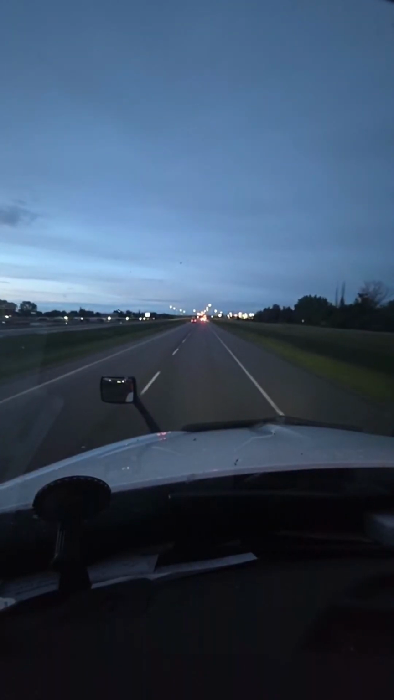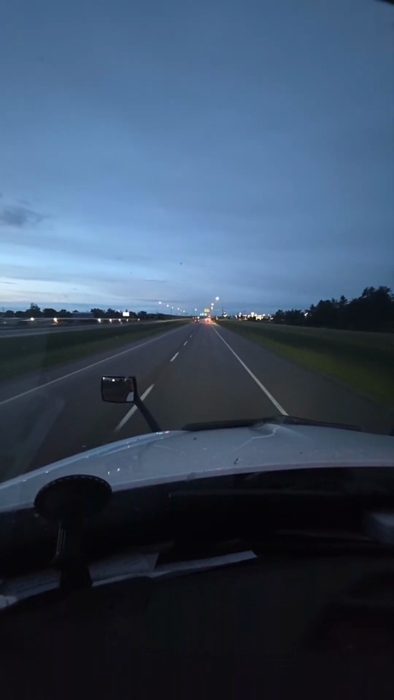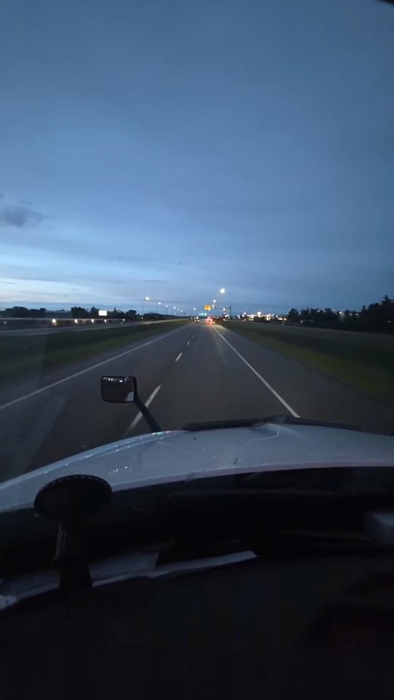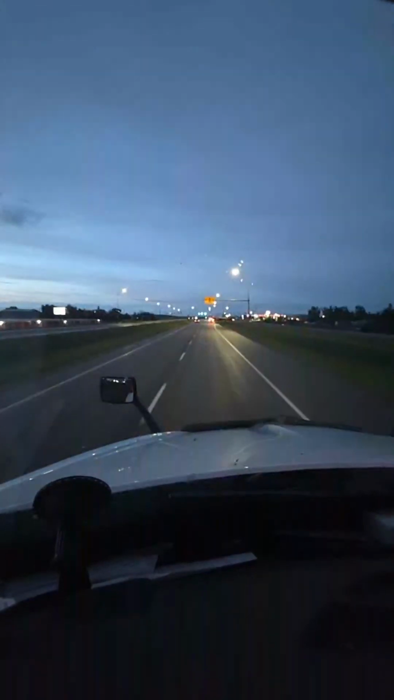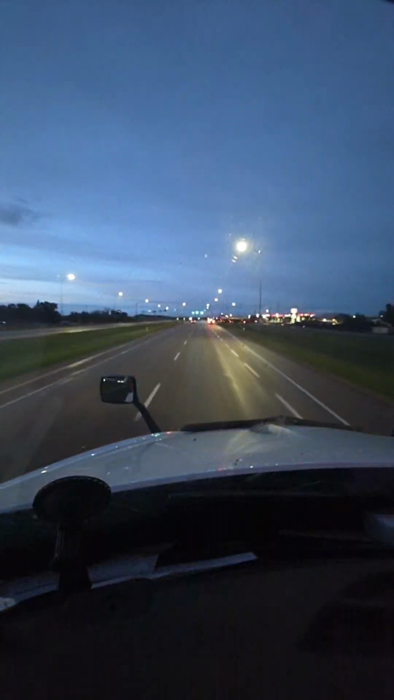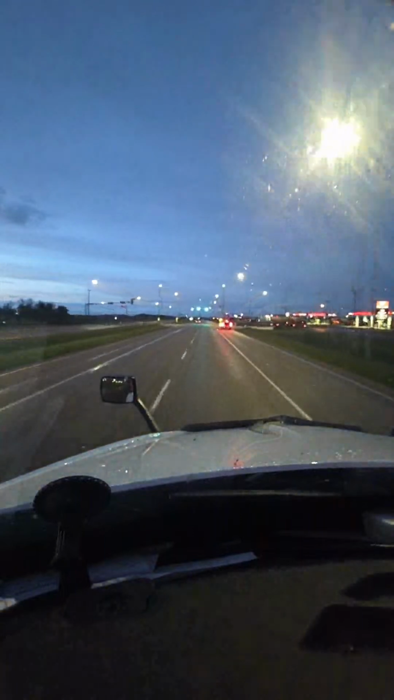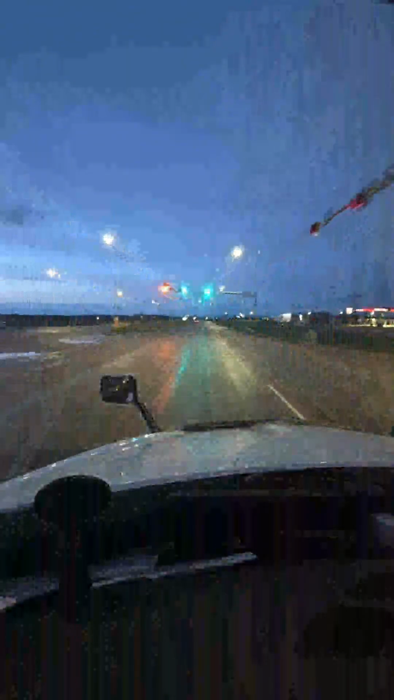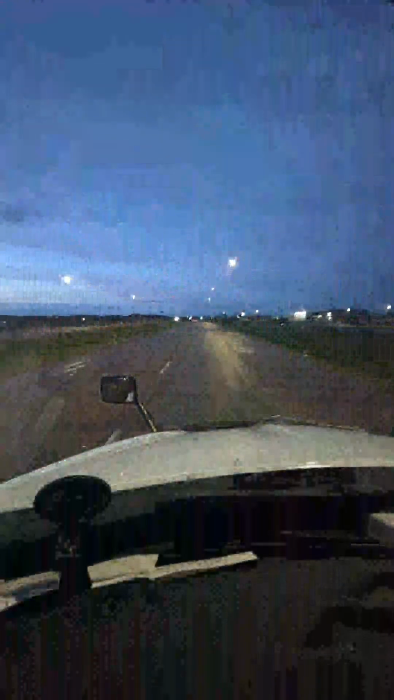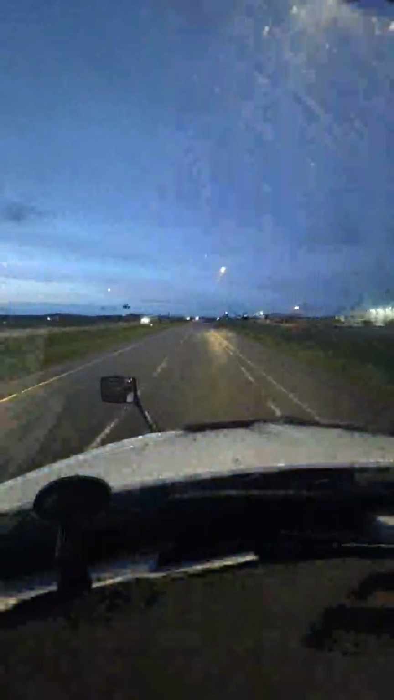So the rain is going west. Half an hour ago there was a big cloud with heavy wind and rain. I'm sure I'm going to get rain and wind. I wasn't prepared, but I felt everything.